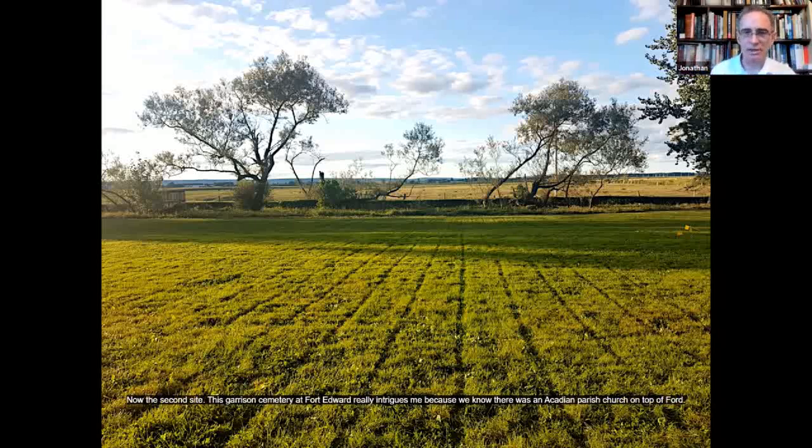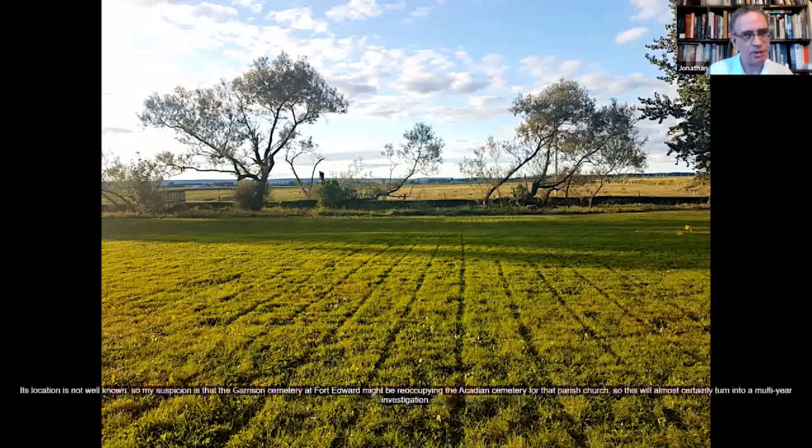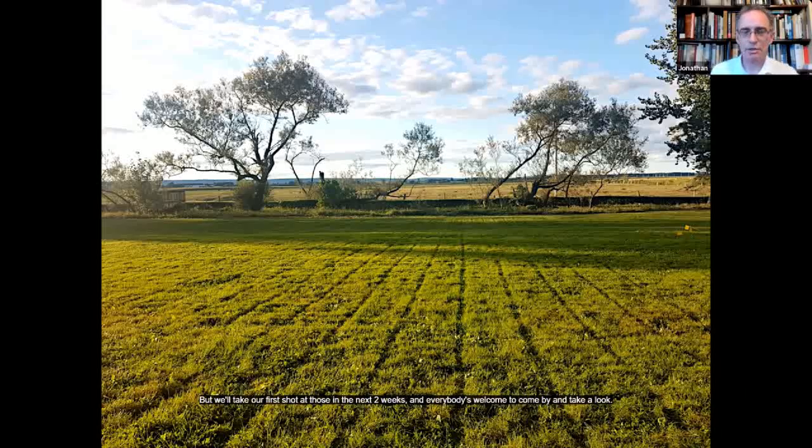Now, this second site, this Garrison Cemetery at Fort Edward, really intrigues me because we know there was an Acadian parish church on top of Fort Edward up until 1750, and its cemetery is not exactly well known. Its location is not well known. So my suspicion is that the Garrison Cemetery at Fort Edward might be reoccupying the Acadian Cemetery for that parish church. So this will almost certainly turn into a multi-year investigation, but we'll take our first shot at those in the next 2 weeks, and everybody's welcome to come by and take a look.